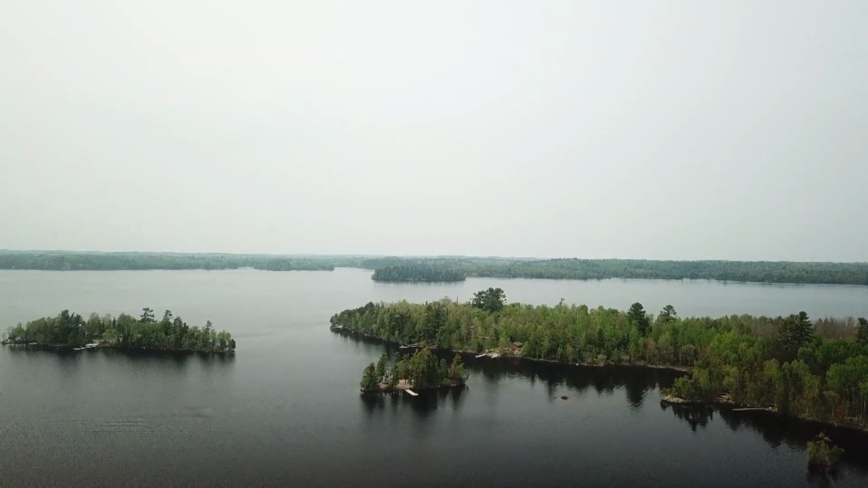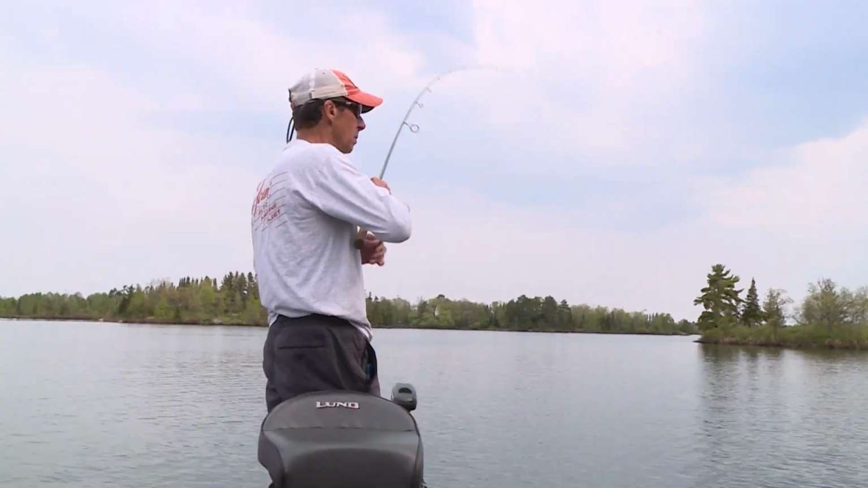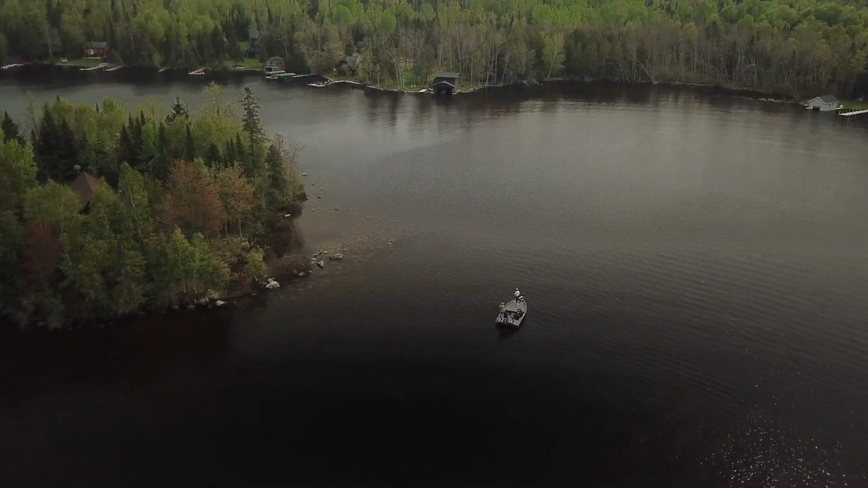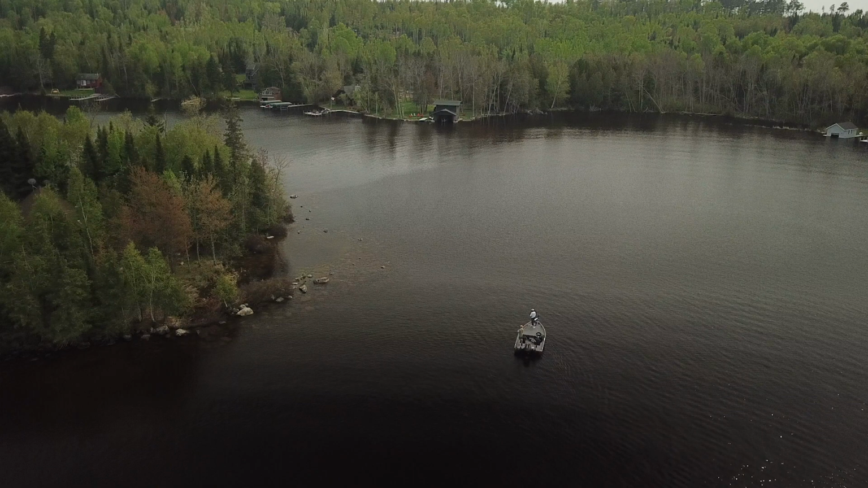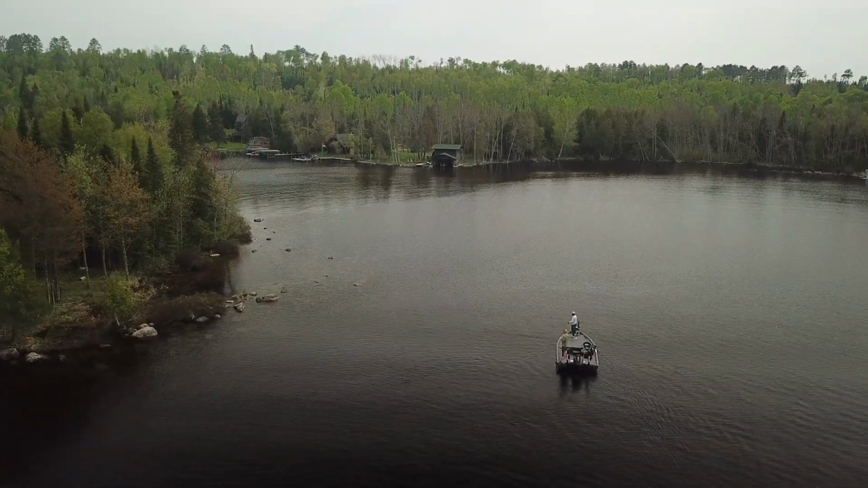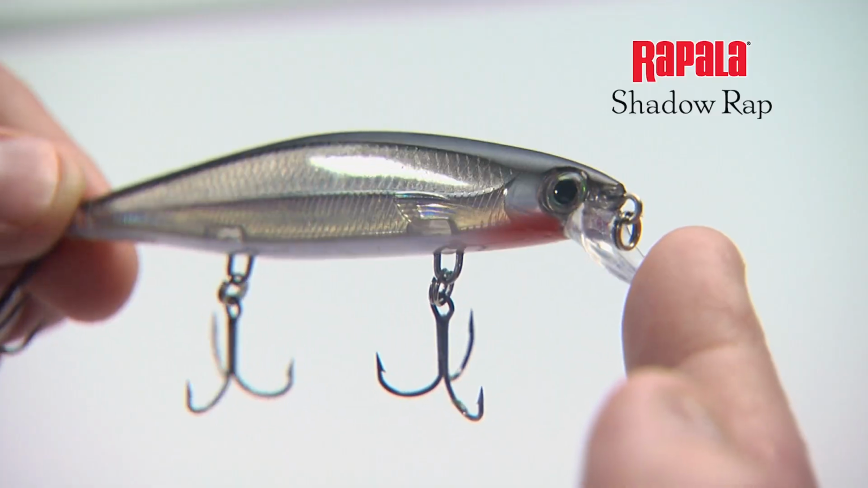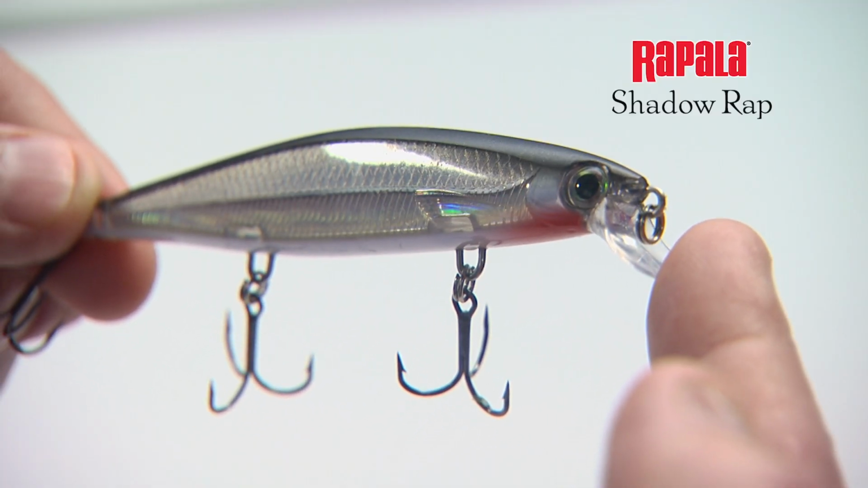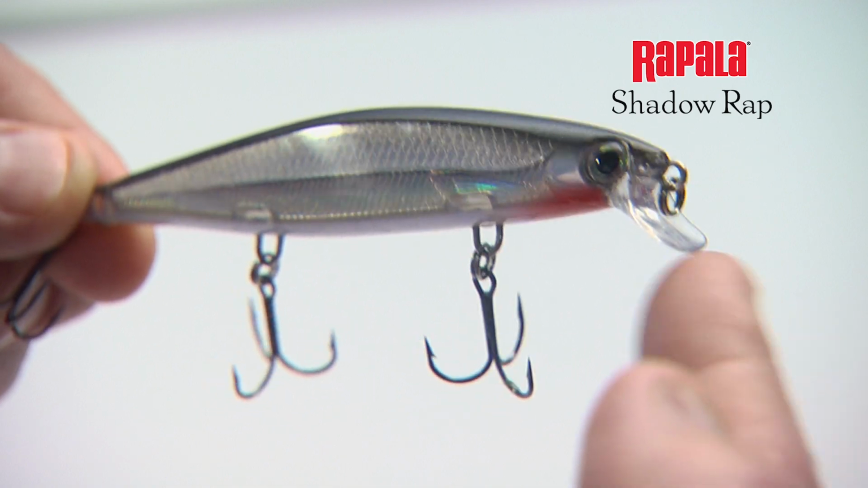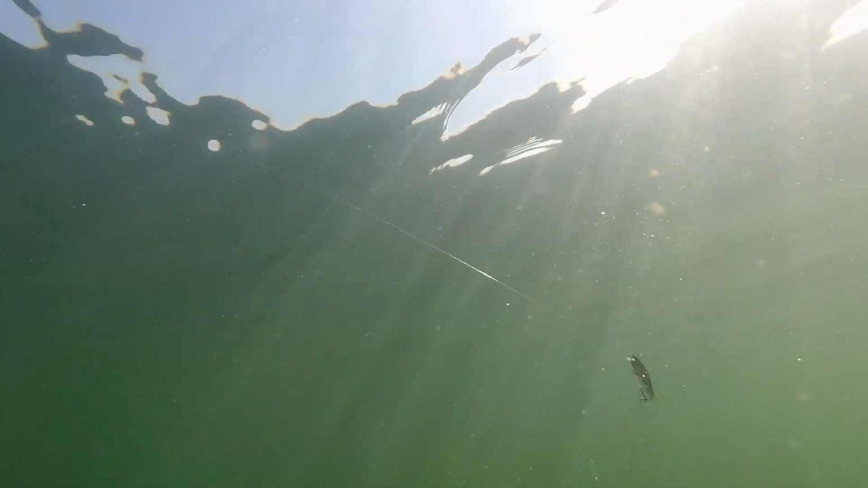But you can see how quickly that really cuts your time down. Each one of these spots is laid out a little bit different. This first spot we pulled up on is a big rock saddle between an island and a shore point. And the tops of these flats are probably 3 to 4 foot deep, and that's why we're running just these shallow-lipped shadows.